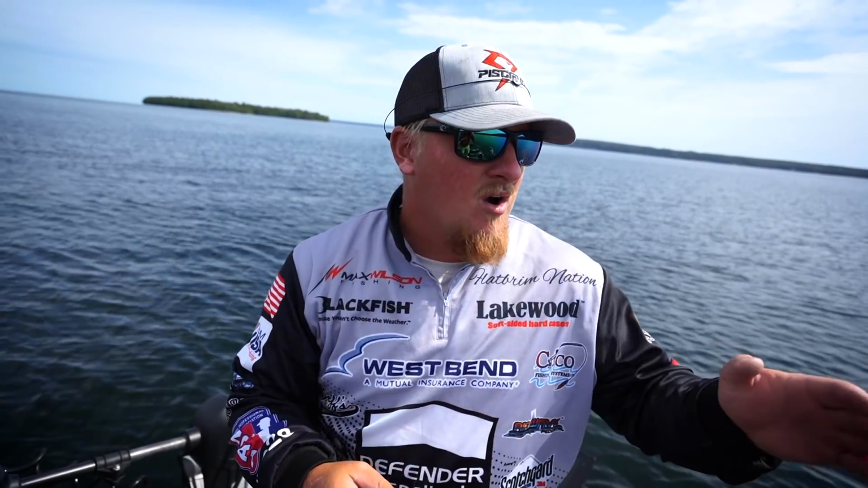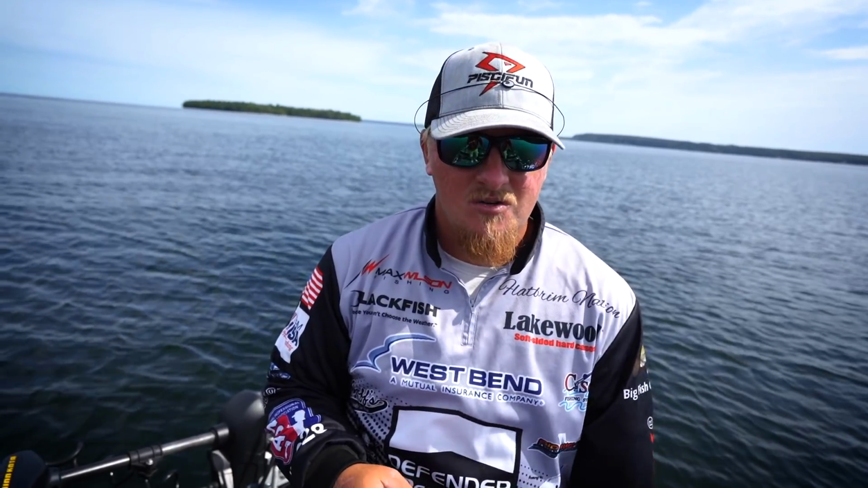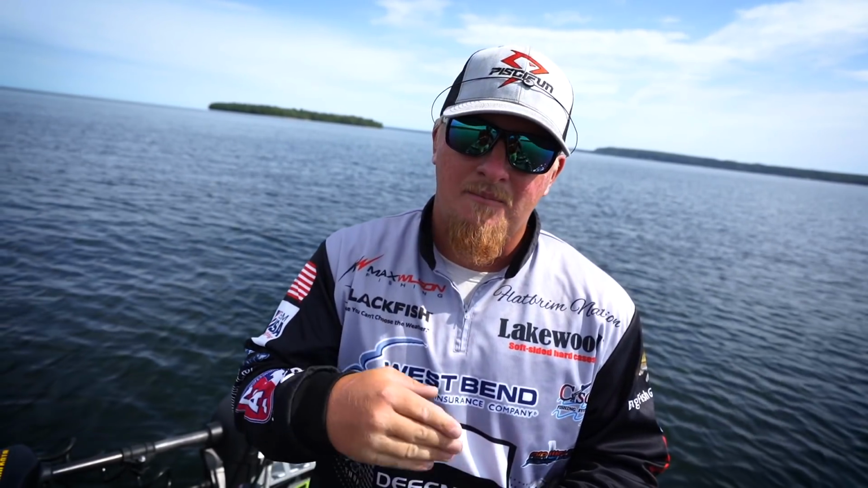And if I have wind, a crosswind, or anything like that, I get a bow in my line, I'm not working that bait exactly how I want to. So with that cable steering, I can slide over and I can get that boat positioned at all times. I'm making the best possible cast, and I'm putting myself in position to catch that fish. So that's huge for me.